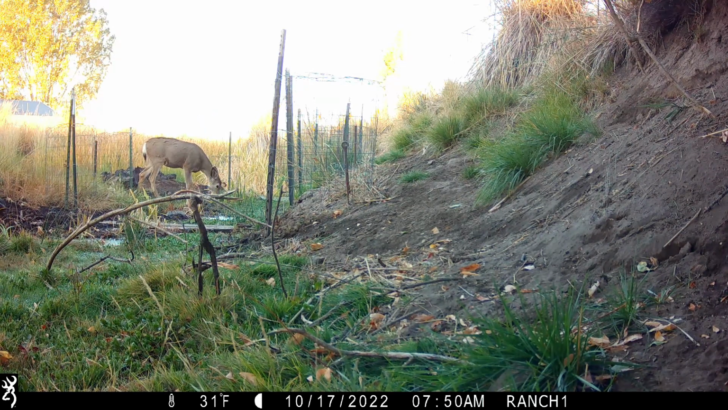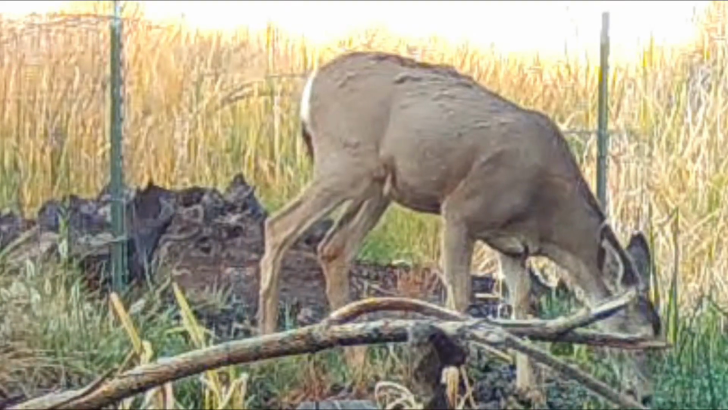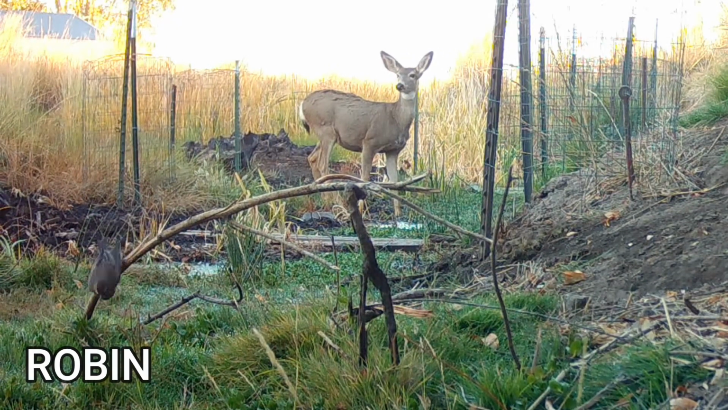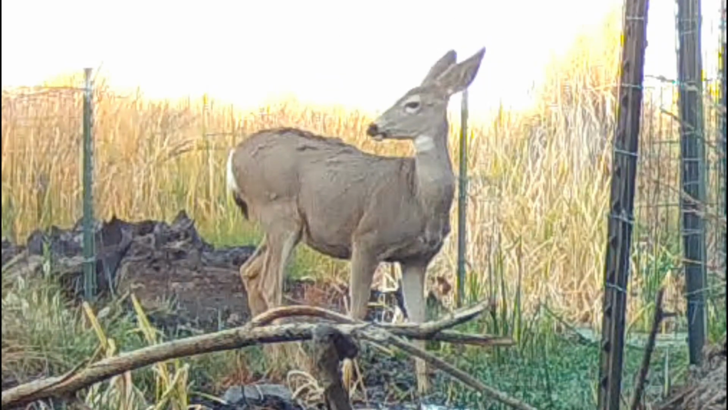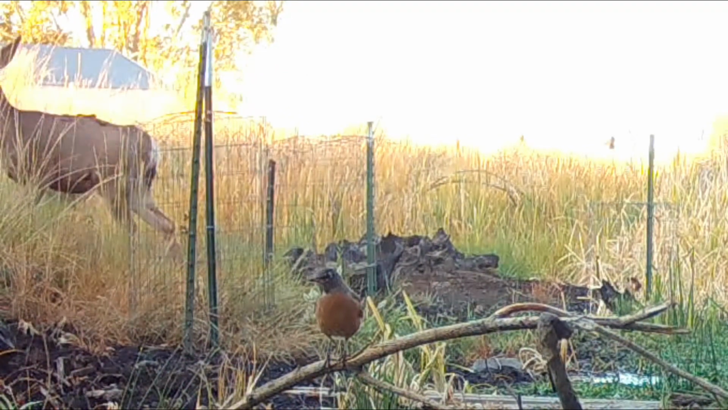And we see a lot of birds, including a bunch of robins and some quail, and I think a couple of starlings. This was in the middle of October when a lot of robins were migrating through. Towards the end, we'll see a big buck in the yard, so stay tuned for that.